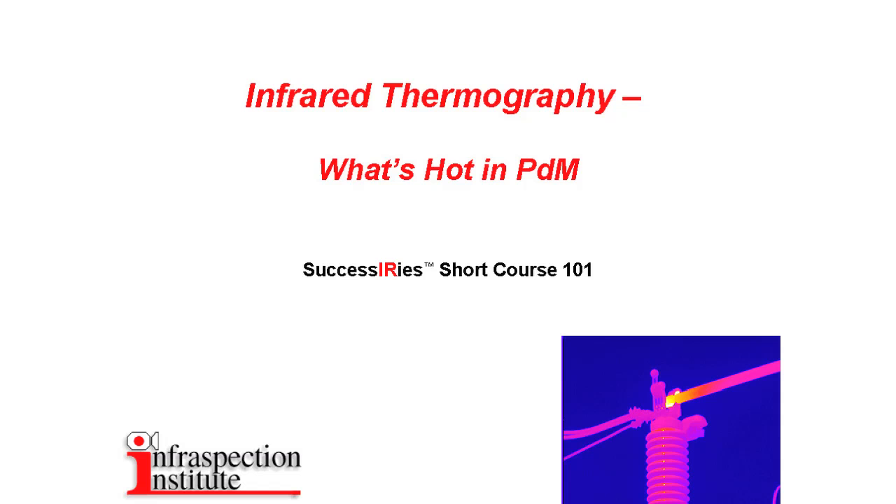This is SuccessIRies Short Course 101, Infrared Thermography, What's Hot in PDM. Thermographic inspections have been used for over 30 years as components in preventive and predictive maintenance programs. In the hands of a trained and experienced operator, a thermal imager can provide a wealth of information that can improve efficiency, productivity, and safety.